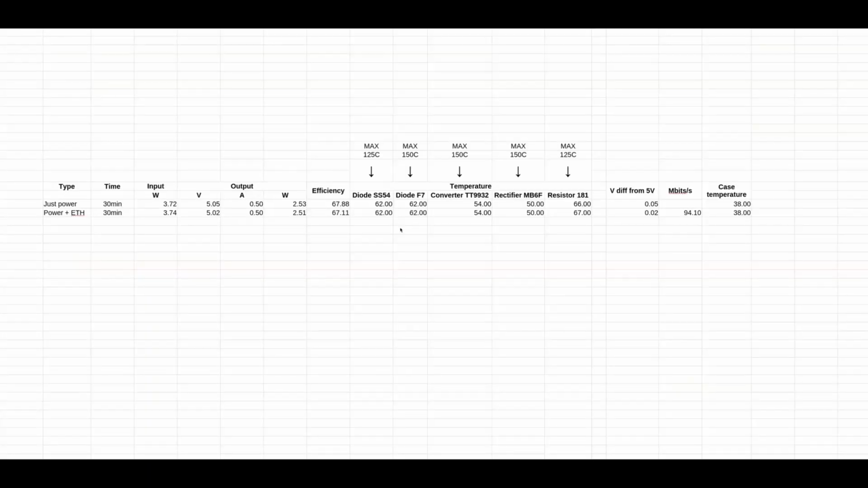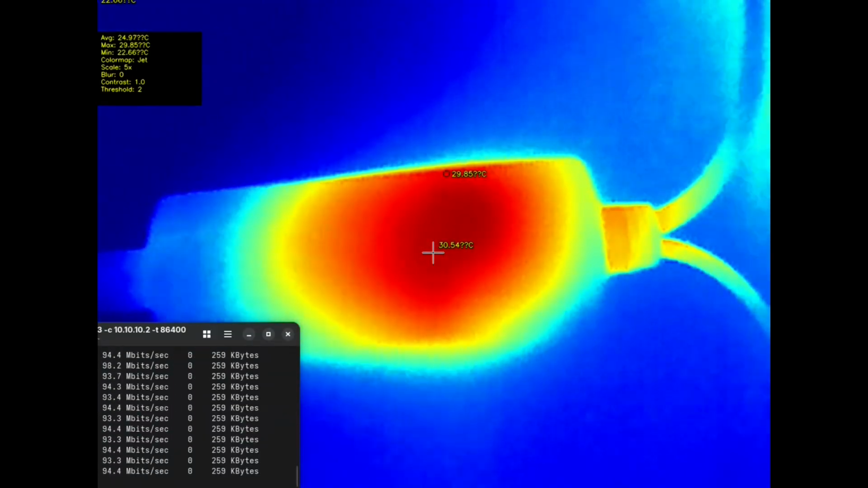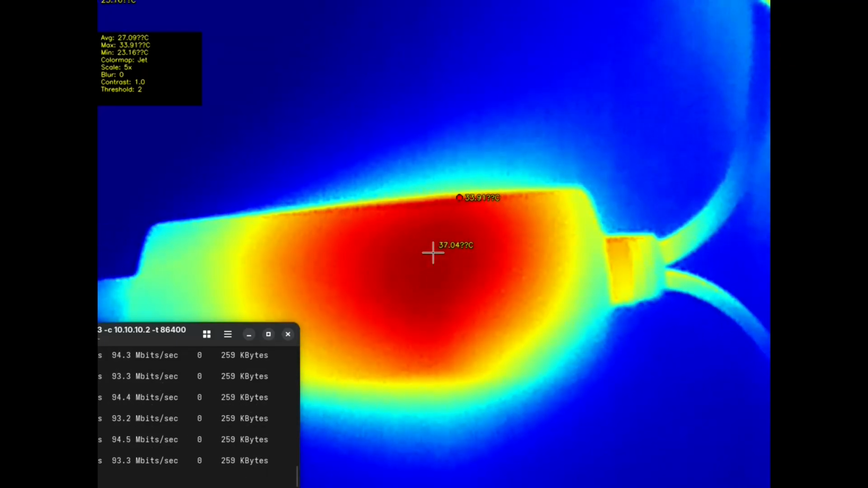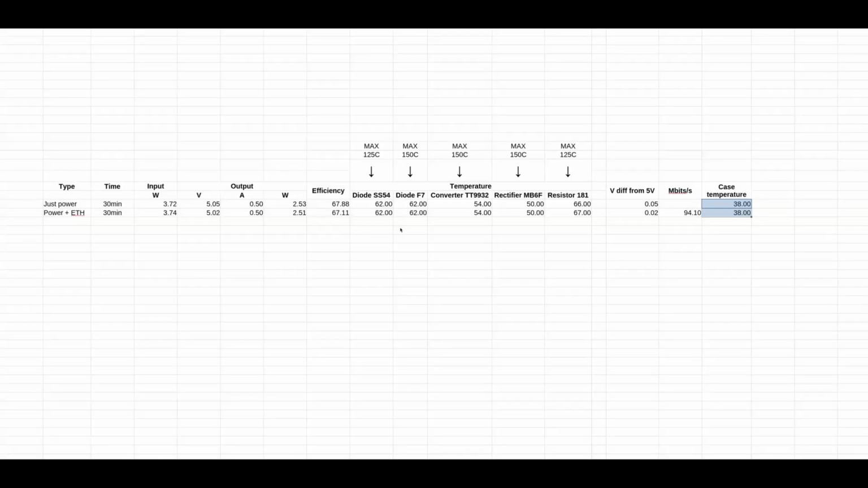When we start to pull half an amp, the efficiency is 67. The temperatures are still great. Speed's good. Case temperature at 38 degrees. So we're good.